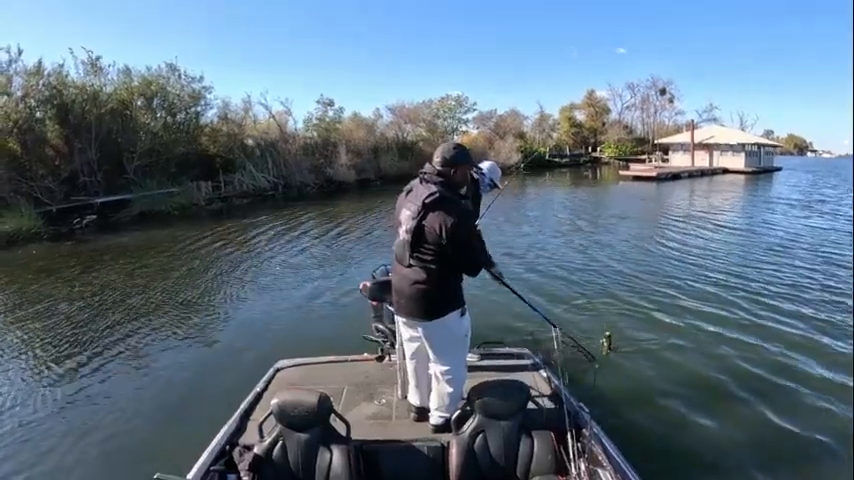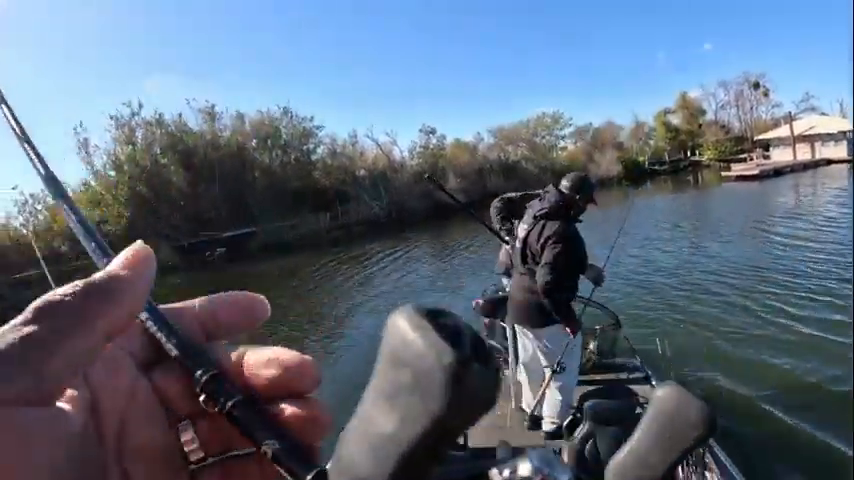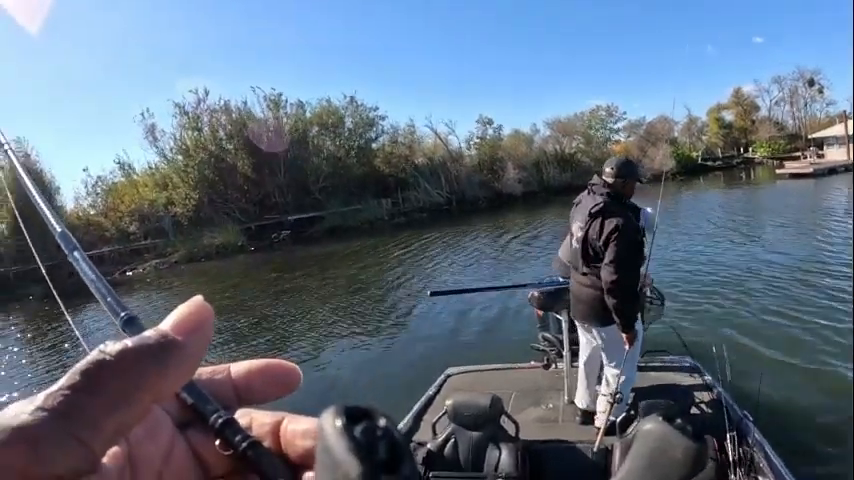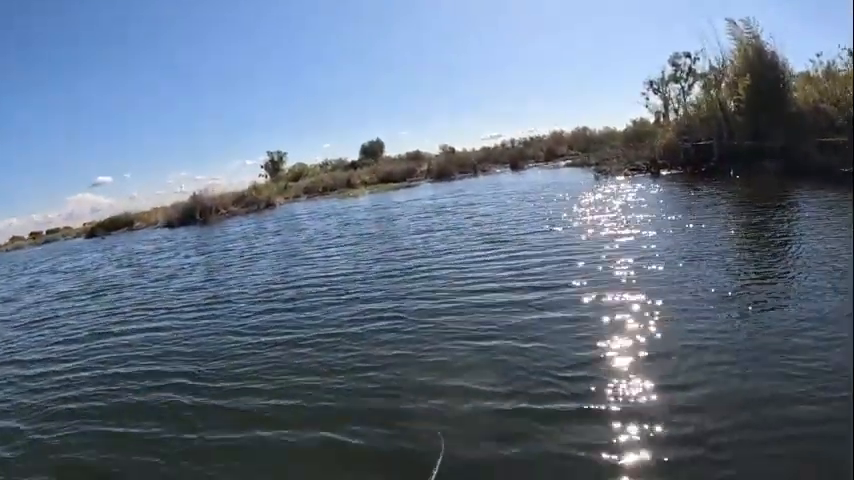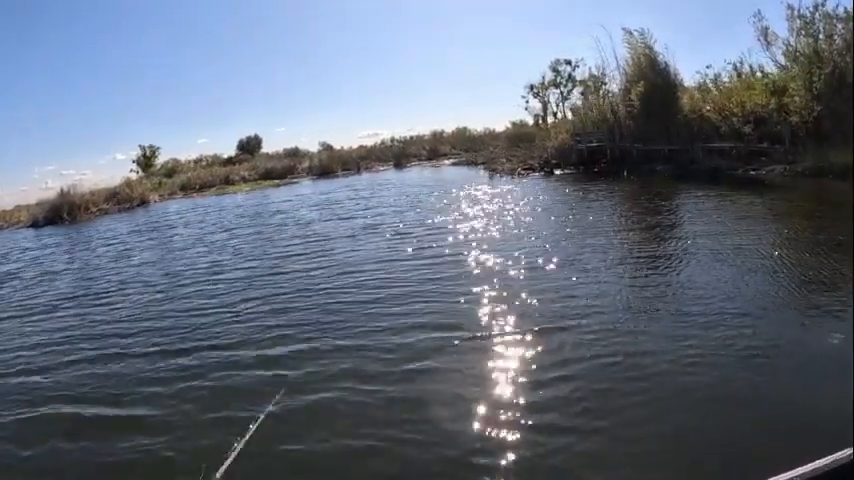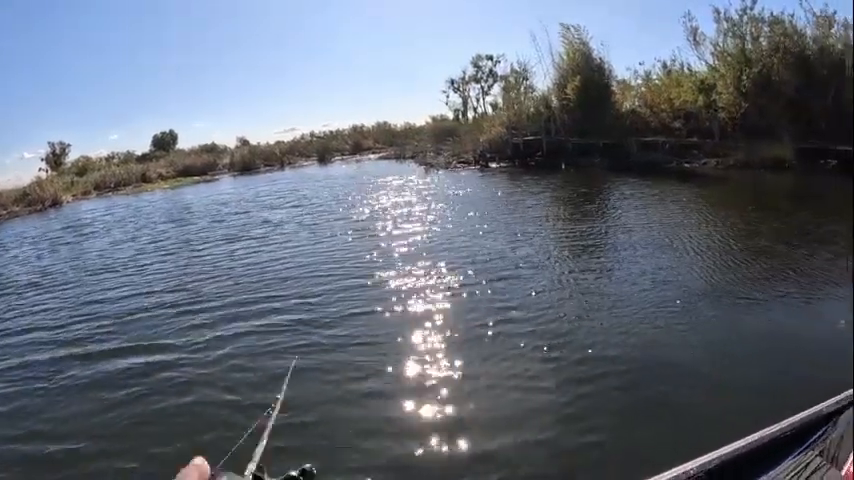Little jerkbait action. It's 2.5. Probably caught up in that grass too. It's a nice winter bass. Oh, it is. I can't win with you. No, that's a good thing.